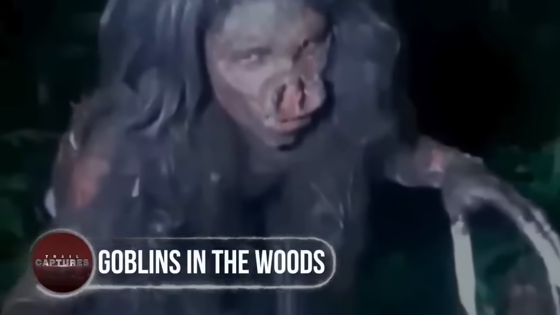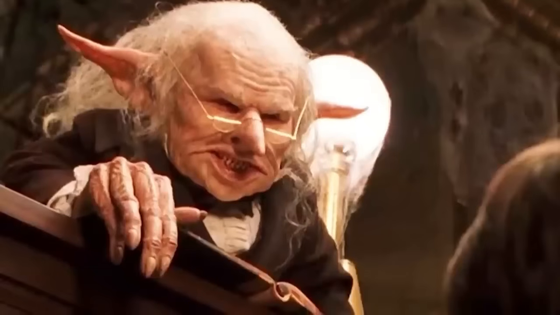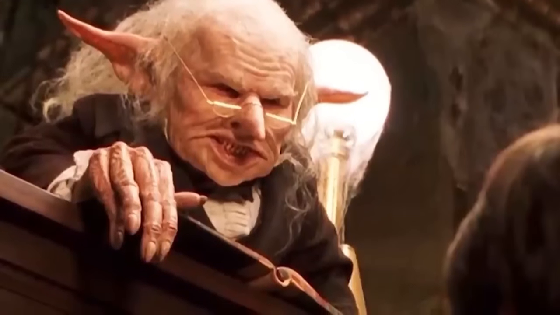Goblins in the woods. In these mysterious woods, a trail camera has captured something quite baffling, leaving us scratching our heads. Is it a giant creature or those sharp claws that have us spooked the most? Some are even speculating that it could be a goblin.